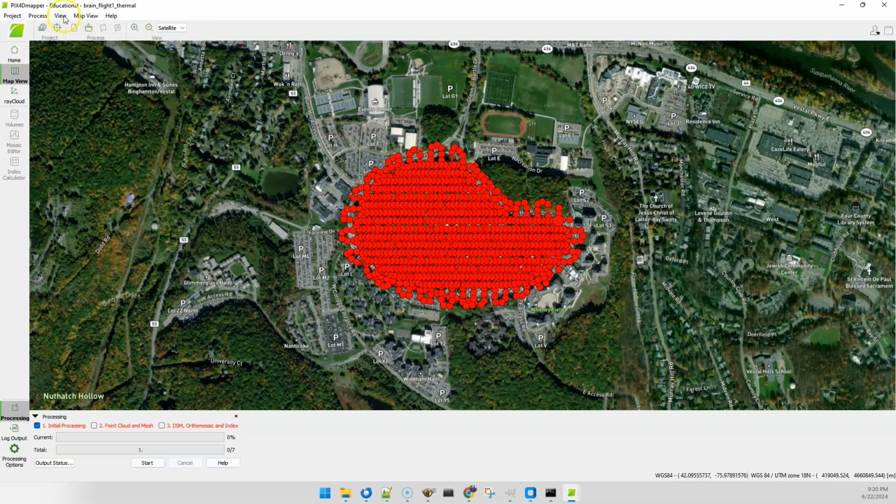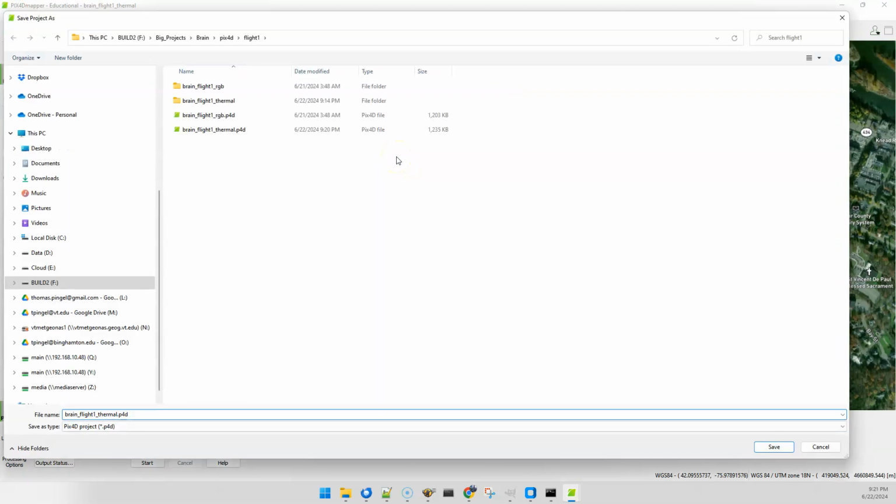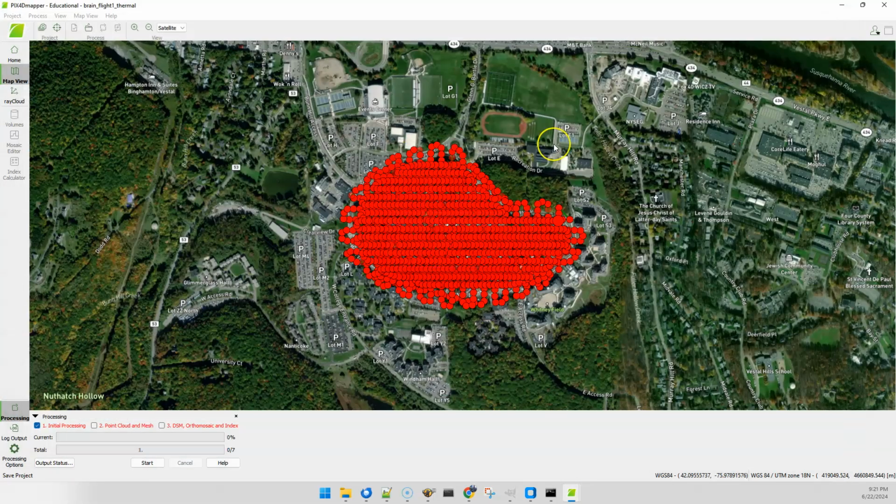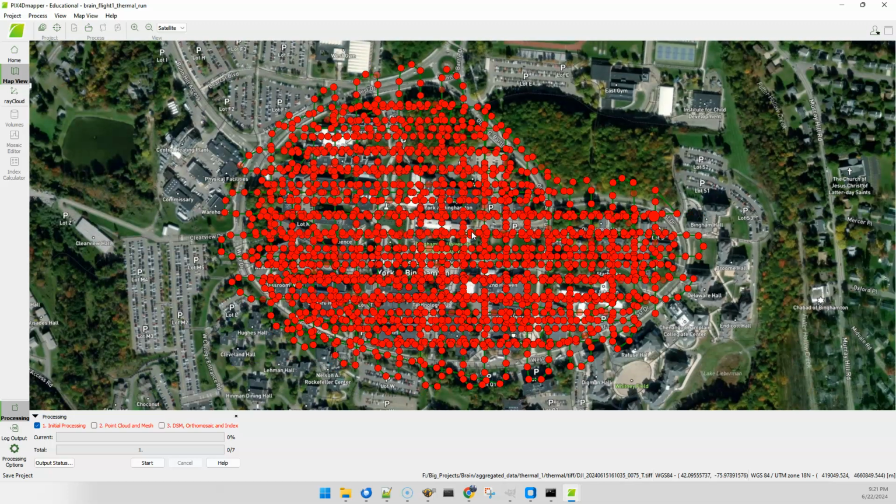Just as an aside, sometimes I like to save the version that I'm actually going to run as a separate file. It's a little bit of superstition back from the older days of Pix4D when you couldn't just rerun the step one and get the exact same thing as if you ran it clean. So that gave me the ability to kind of go back to the original setup of the project in case I wanted to make any modifications without having to go through the whole 5 minutes to set up a project. So I'm happy with this. We'll go ahead and hit go.